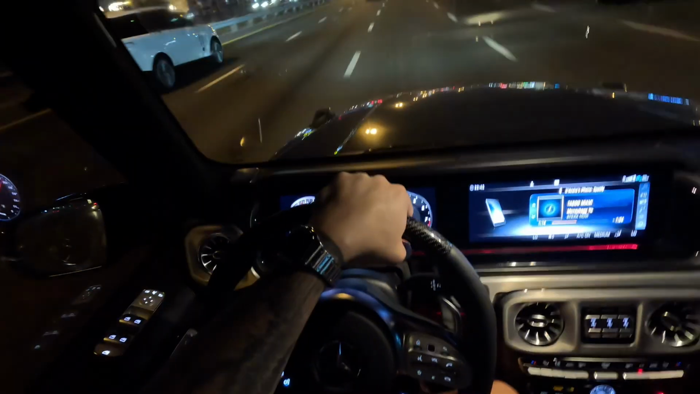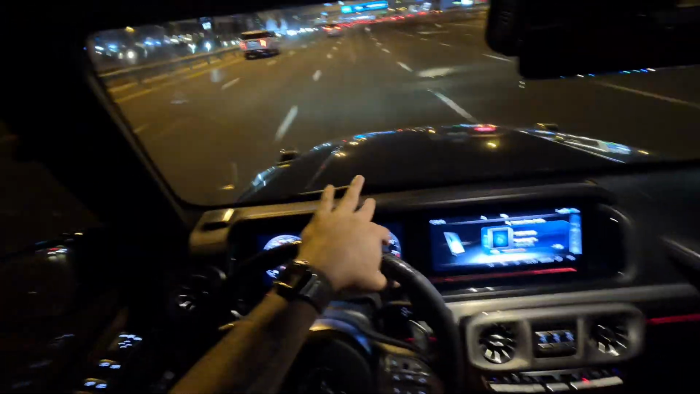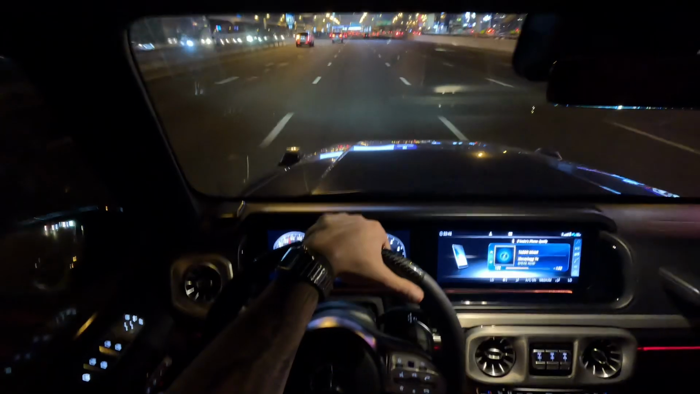I like that Range Rover. I think the Range Rover white with a black top is the best color combo. The best white car is a Range Rover white with black wheels, red interior, and a red top. Let me know your thoughts.